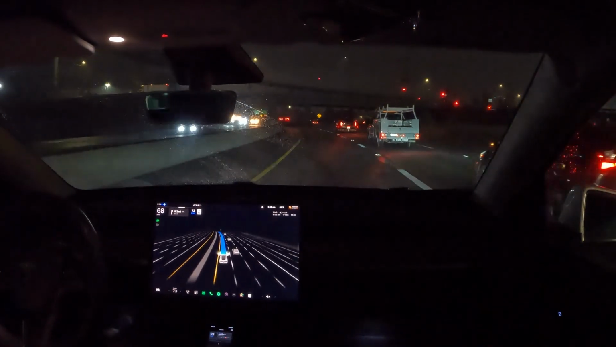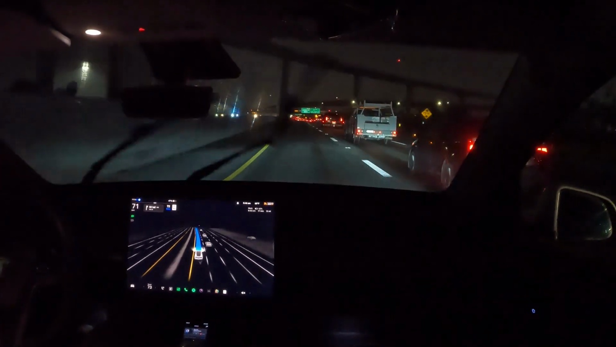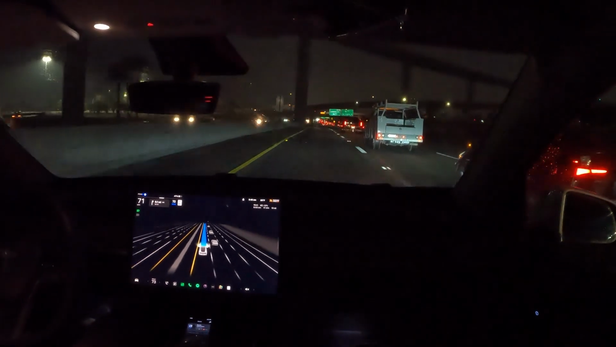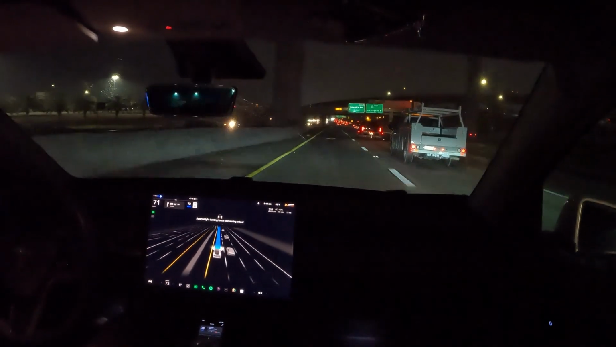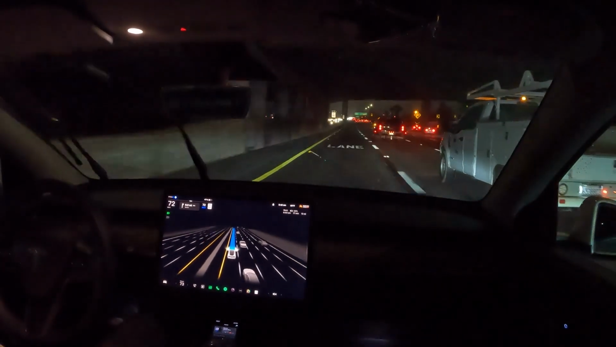Slowing down a bit. And there we go, we're up again, keeping up with the flow of traffic. 72 miles per hour again.